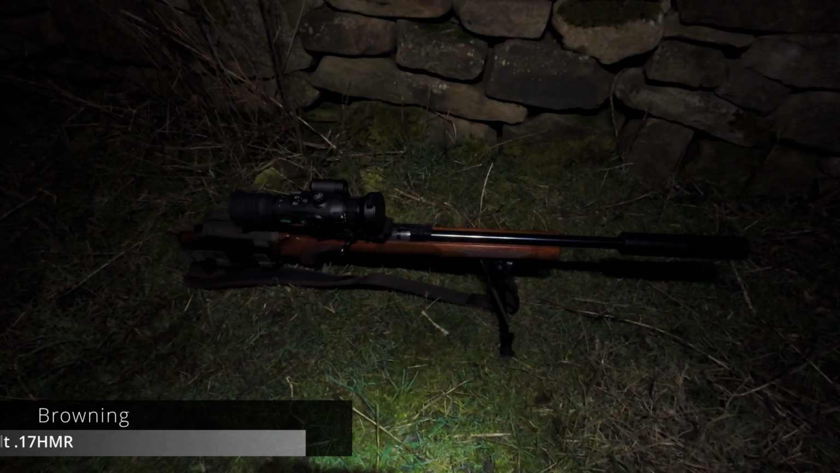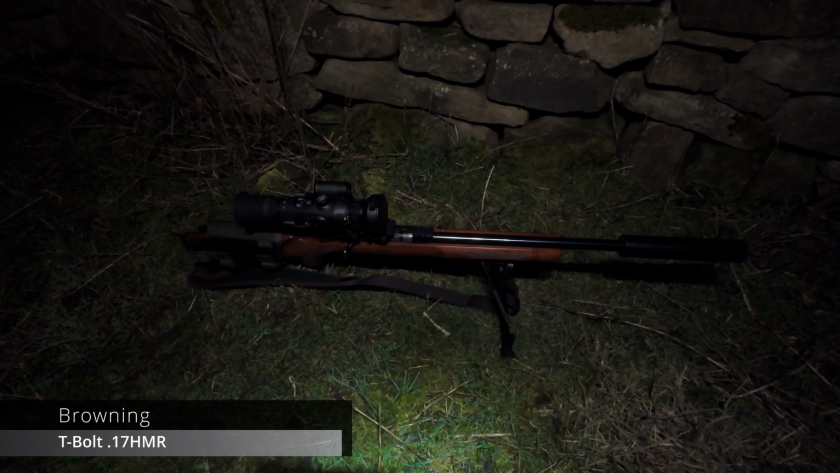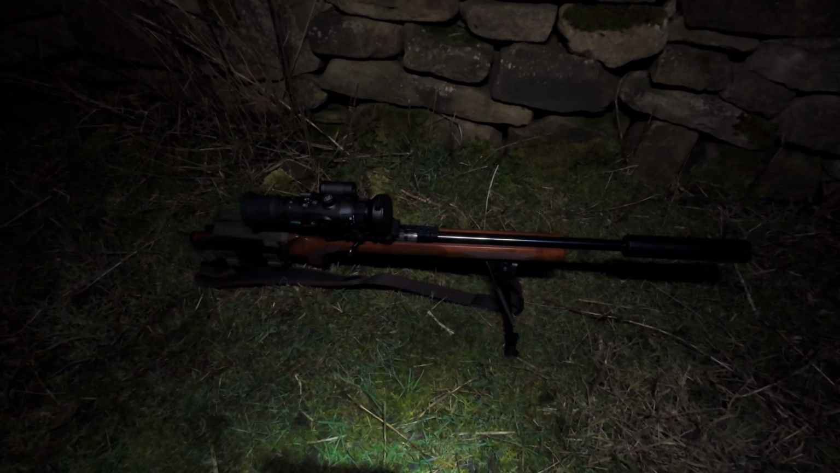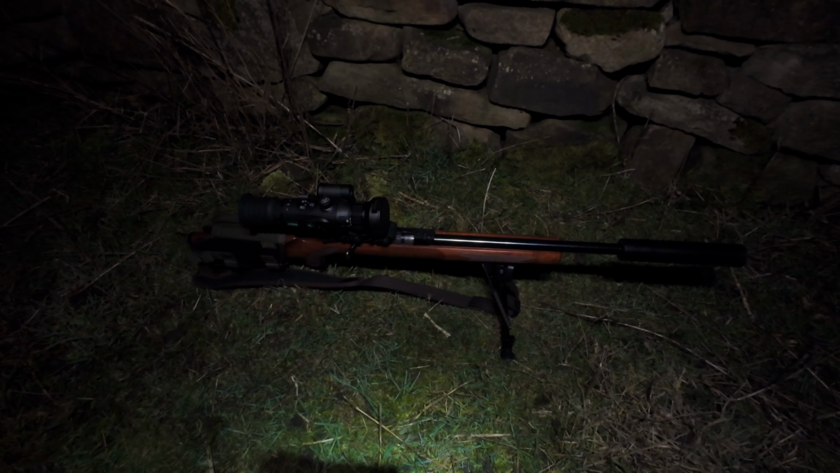Right, there's the rifle. That's the Browning T-bolt in 17 HMR, and as you can see there, the Oneleaf MT1000 thermal scope, which I've taken quite a few foxes with now. Cracking bit of kit, especially for the price.